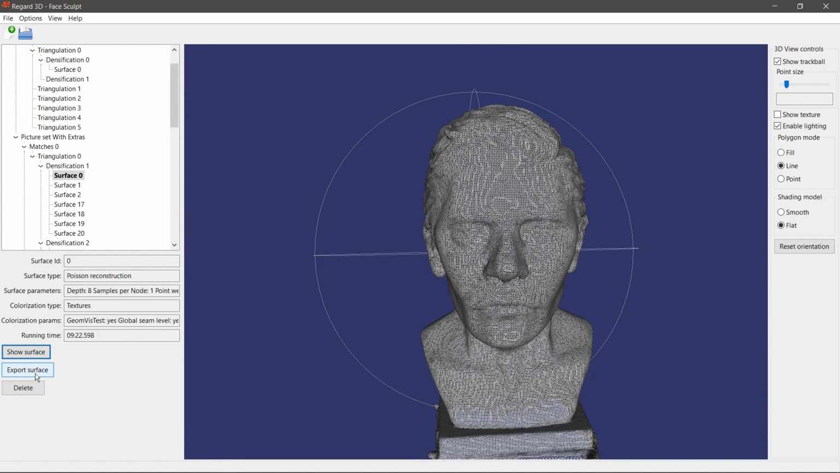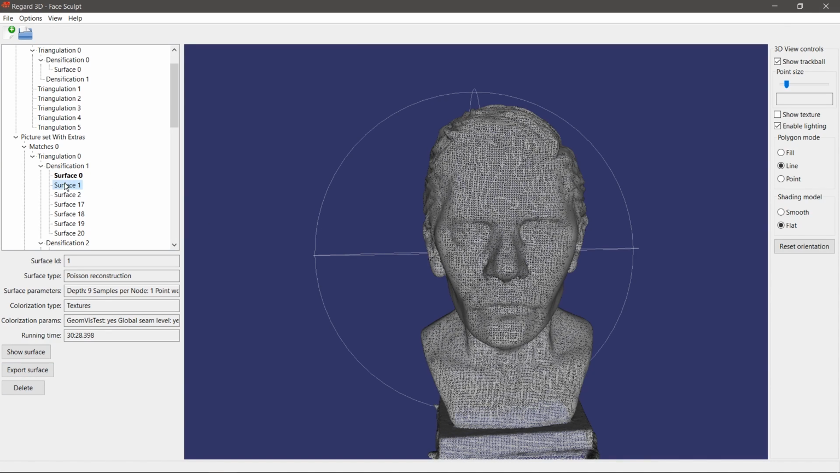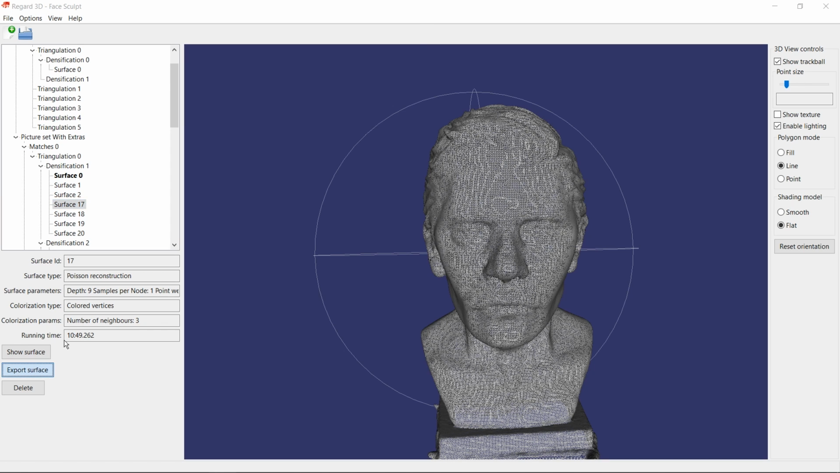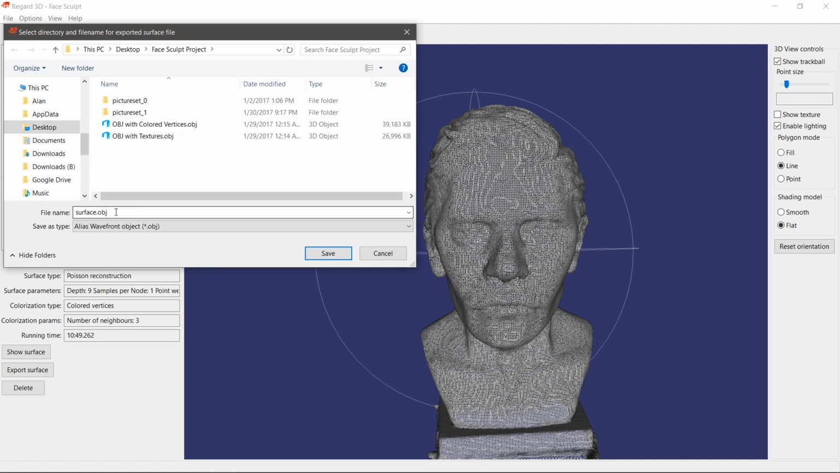So I would hit export surface, and if you used textures, you'll only get the object option, and this won't work. You will only get the texture images. You won't be able to import this anywhere because it'll fail, like I said. But if you used colored vertices, you will get two options, PLY and Object. Object will strip any color information. This will not export with any texture images. So if you don't care about the texture, just export it as an object. If you do care about the texture, you have to export it as a PLY.